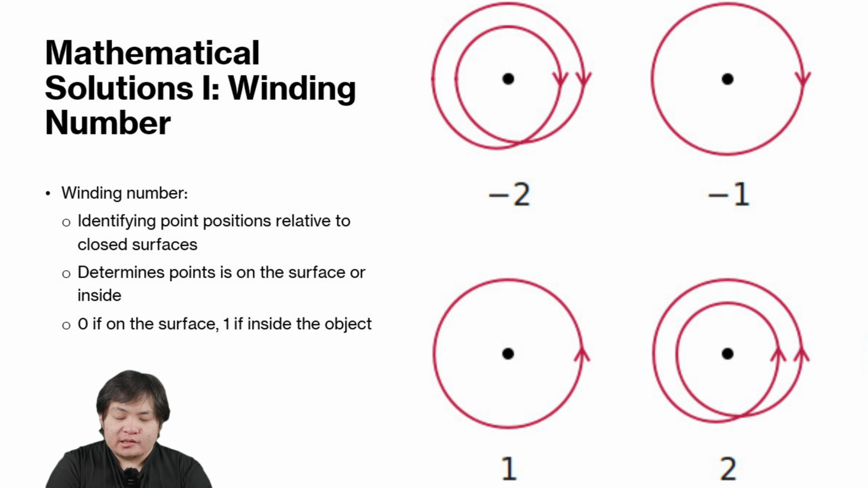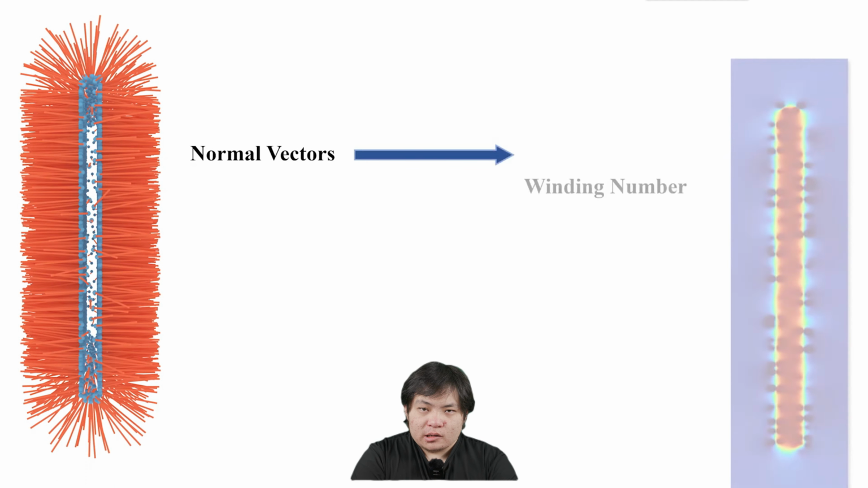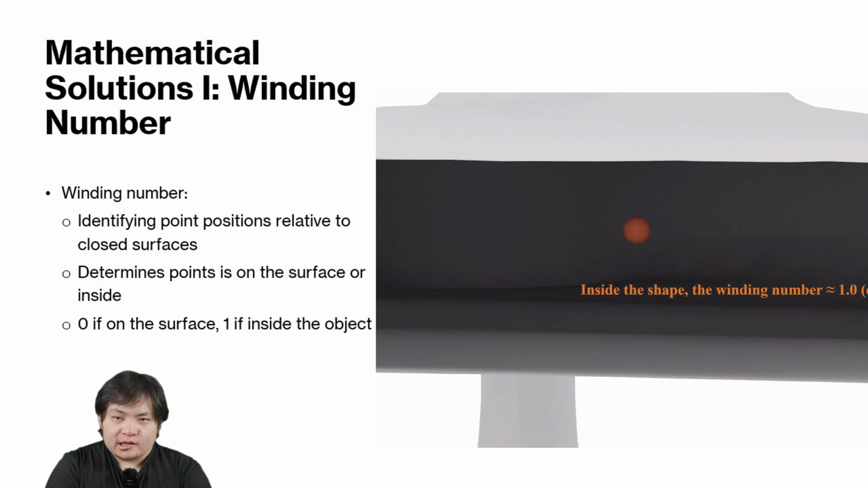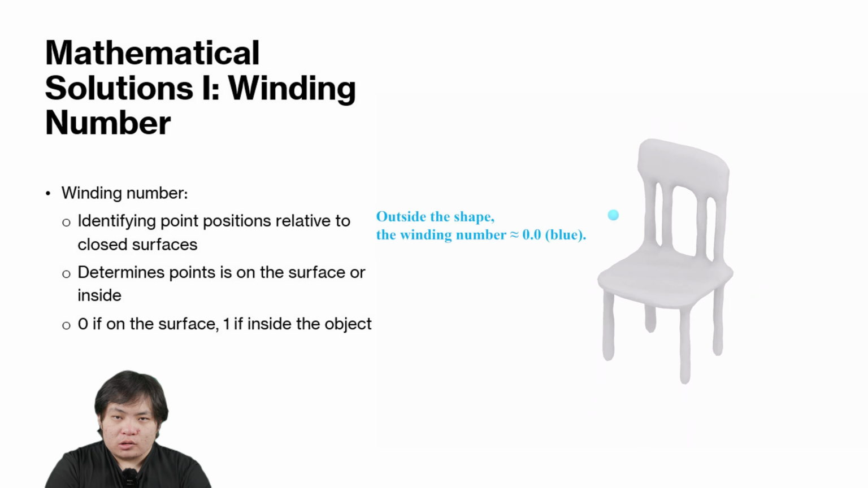The winding number is a method to distinguish whether a point is inside or outside of a closed surface. Based on this method, you can determine whether a point in a point cloud is inside or outside of the object. If the point is outside of the object, the winding number will be 0. If the point is inside of the object, the winding number will be 1, or larger than 1.